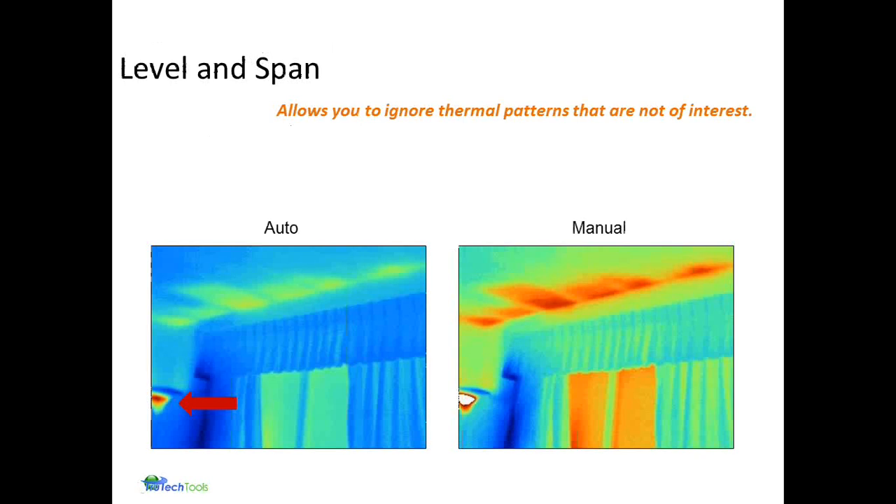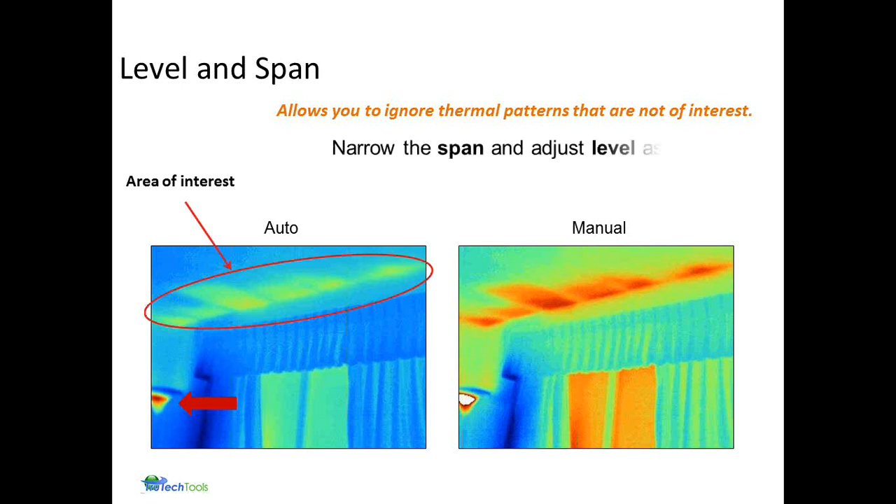Another area is level and span, interpreting the image. In this particular case, just like the back of the home that you saw earlier, we have a halogen light that's warm. It really kind of washes out that area of interest that we have. Of course, the area of interest is the insulation in the ceiling. We've saturated the light, giving us a much better image on the right. So having control of your level and span is extremely important. Narrowing the span gives us that best image.